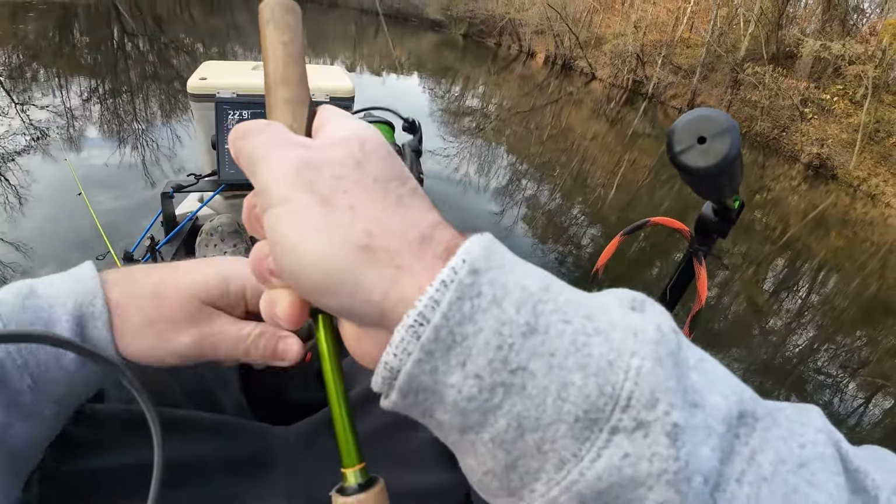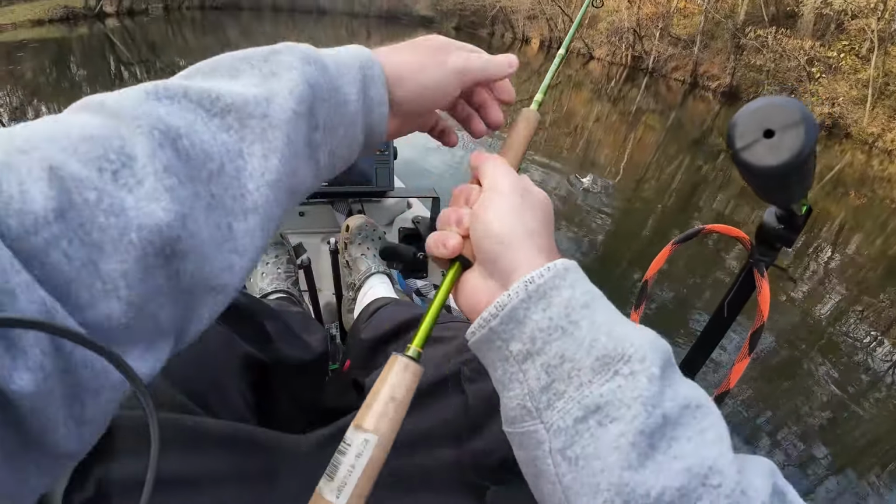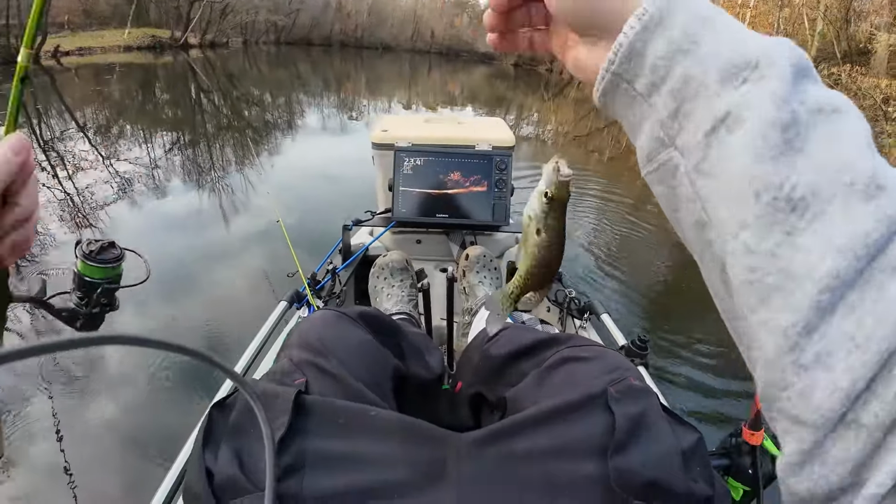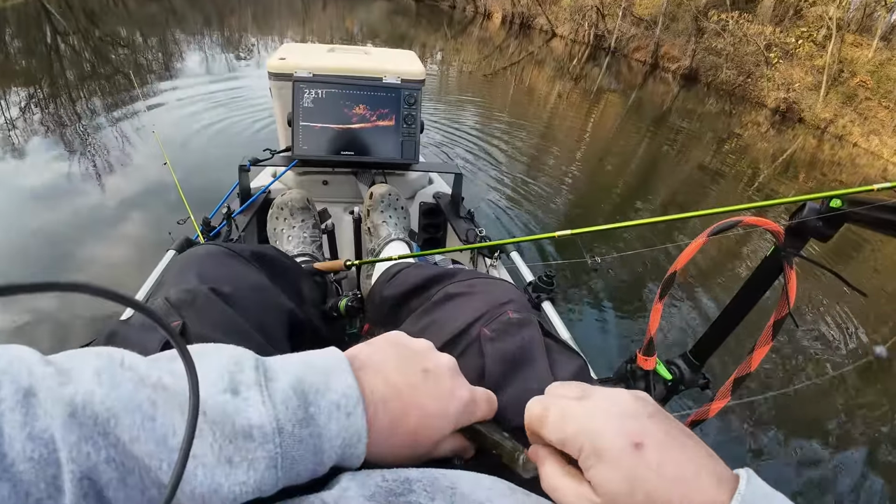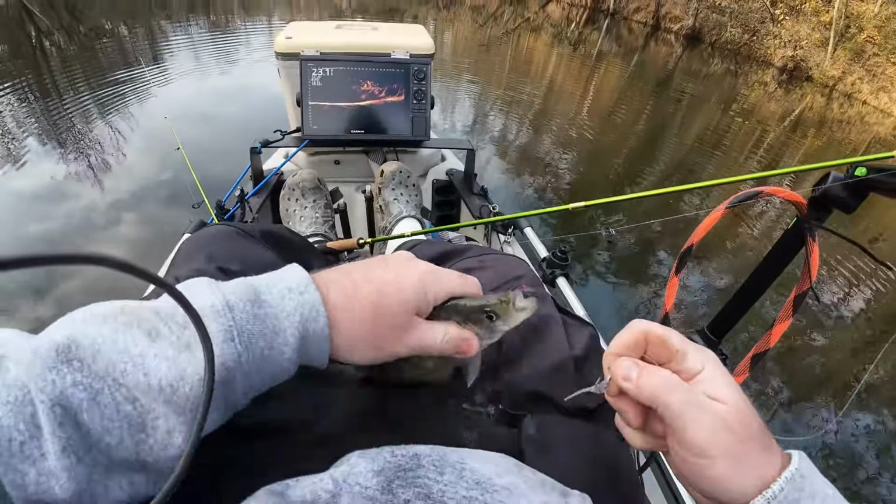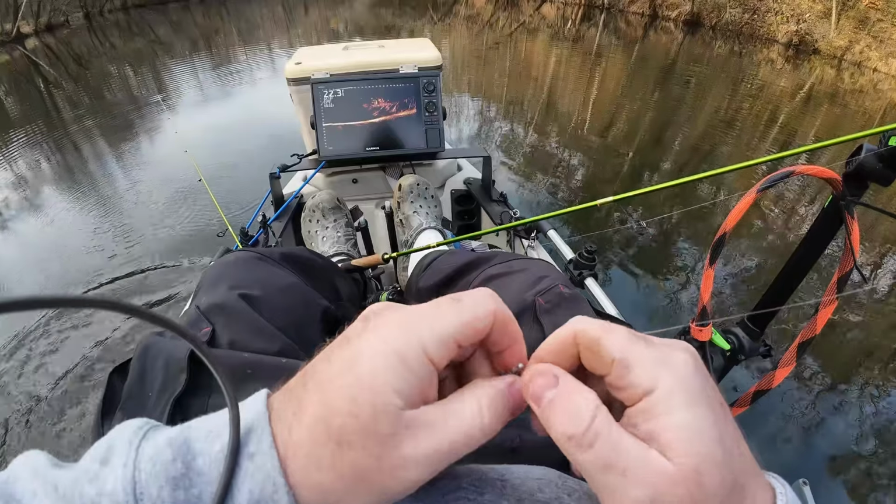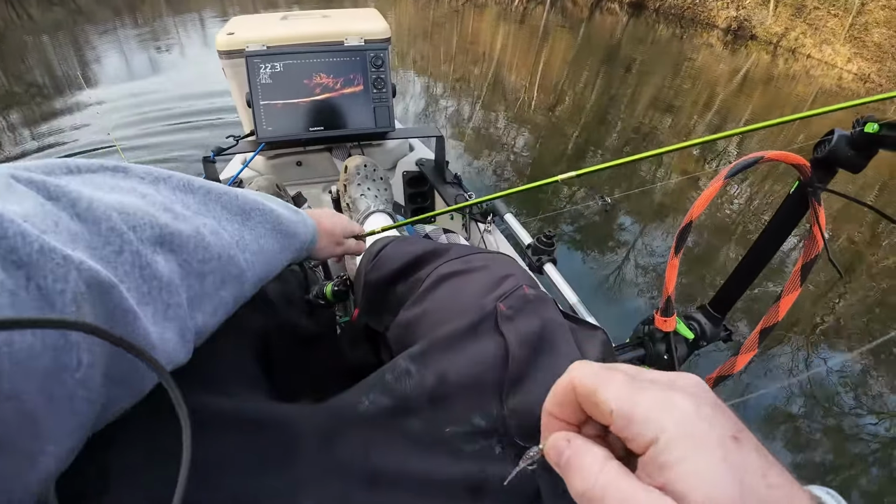There he is. That's a crappie. Not a big one. Got him on the scope, boys. Not a very big one, but I ain't caught no big ones yet. Another one on the scope. This is the homemade color I designed on that itty bitty one.